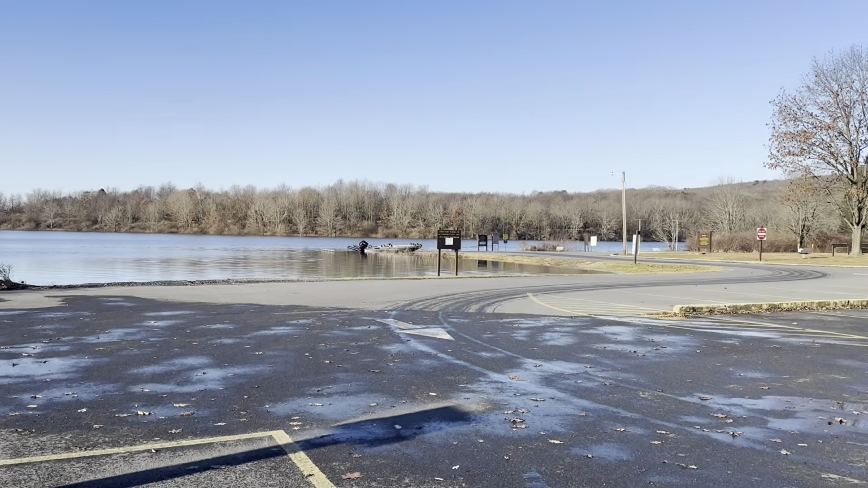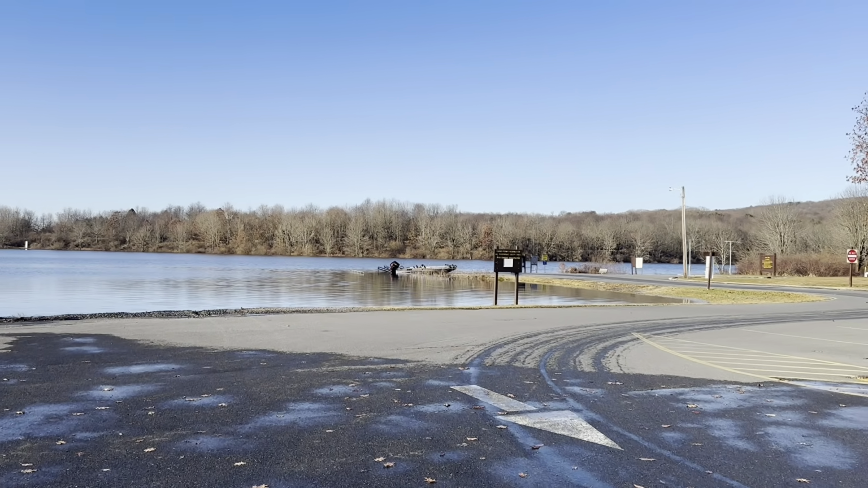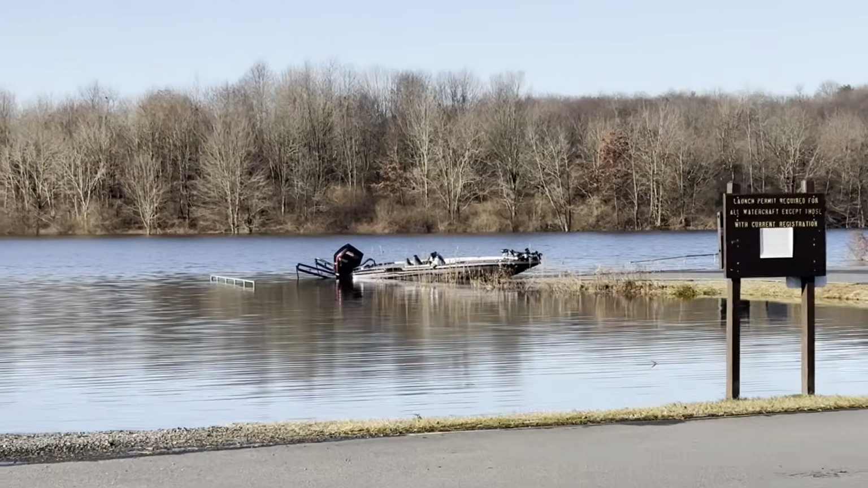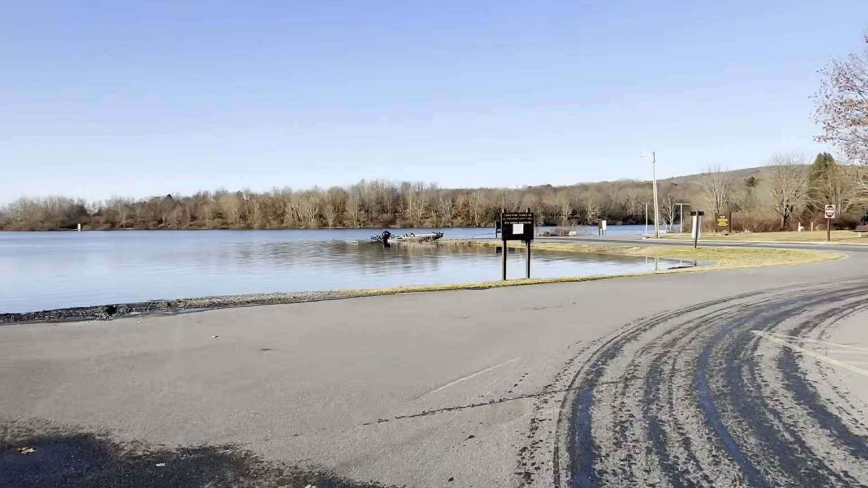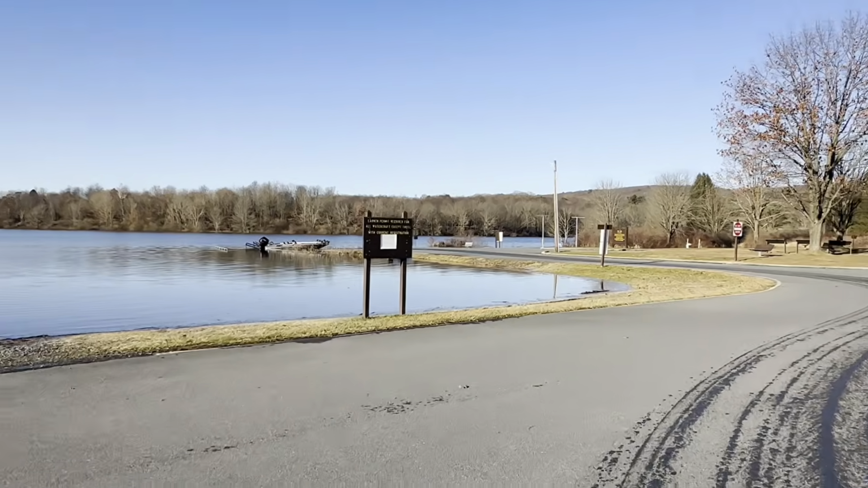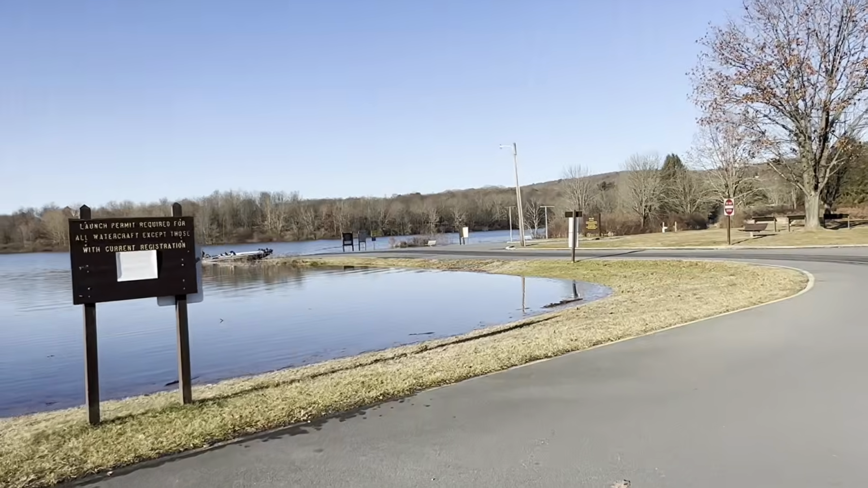Let's see, we got the boat all set up, ready to go. Luckily, without the docks, I got that MegaWare keel guard on there. You can just park it right on the boat ramp. You don't have to worry about banging up the bottom of your boat. Super protective. So let's get out there, see what happens.